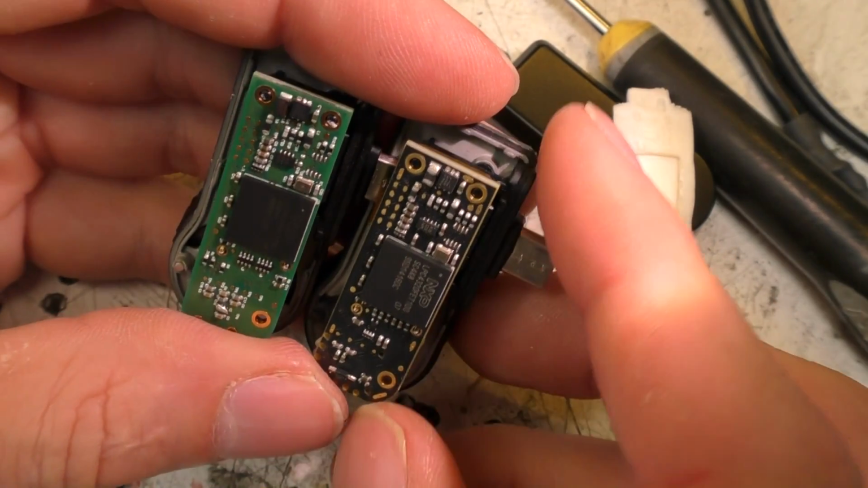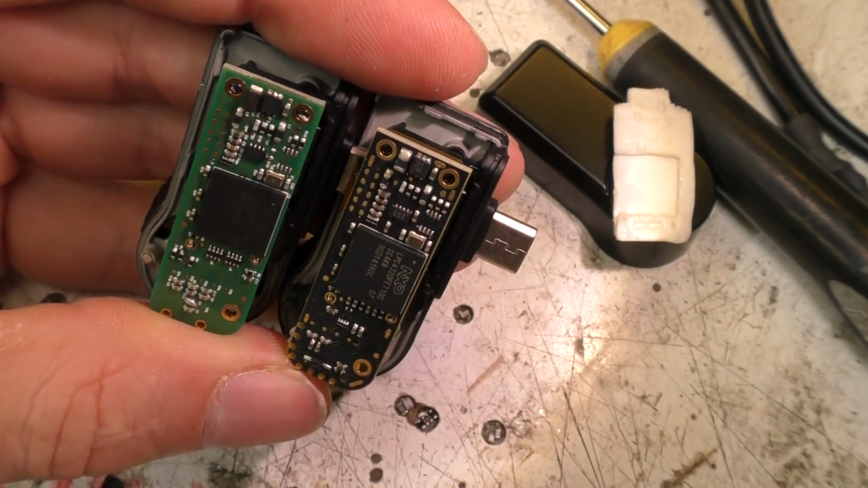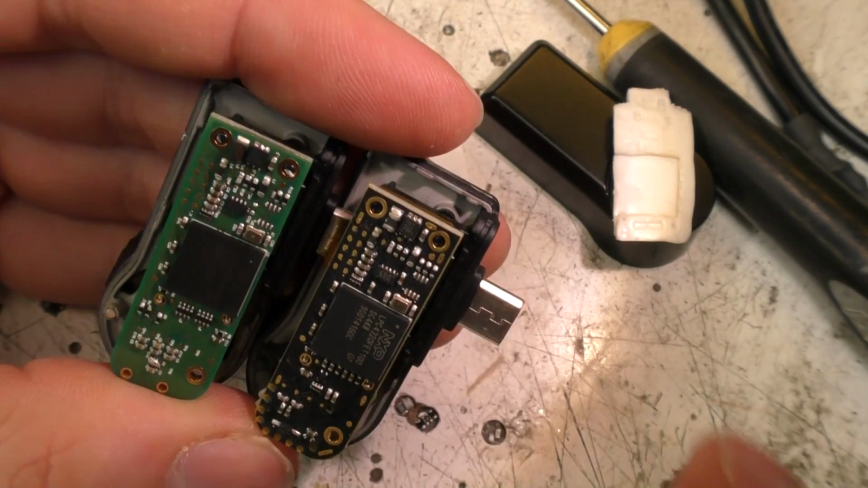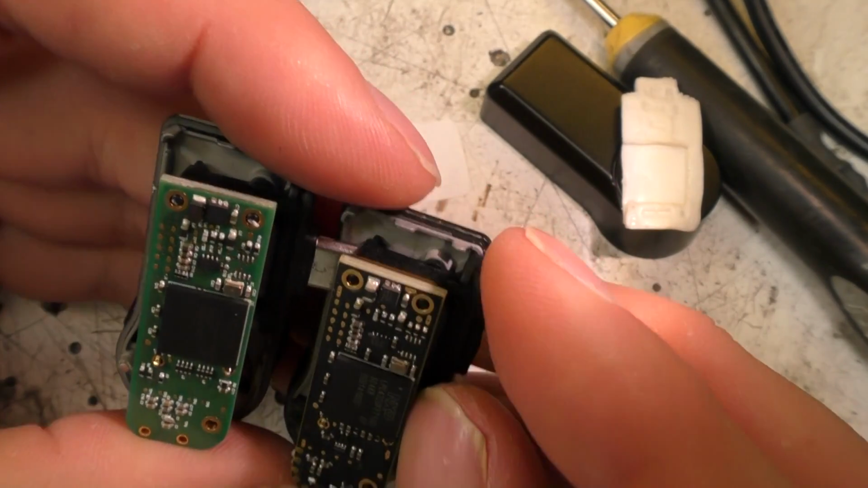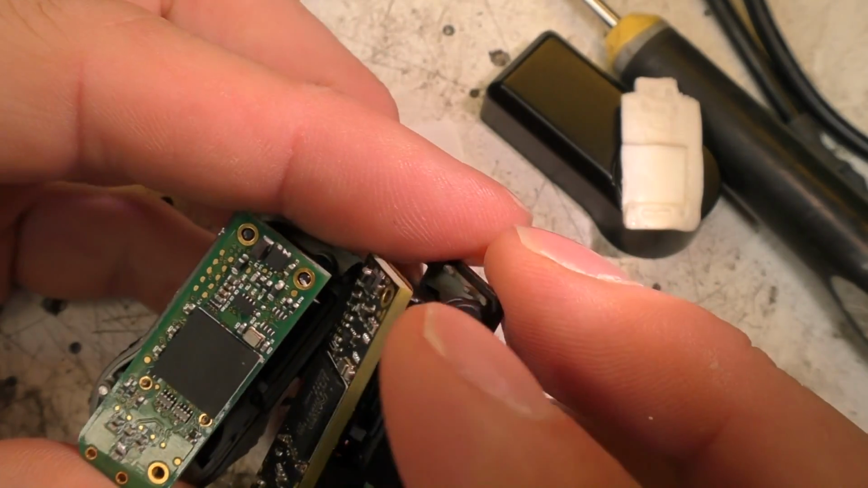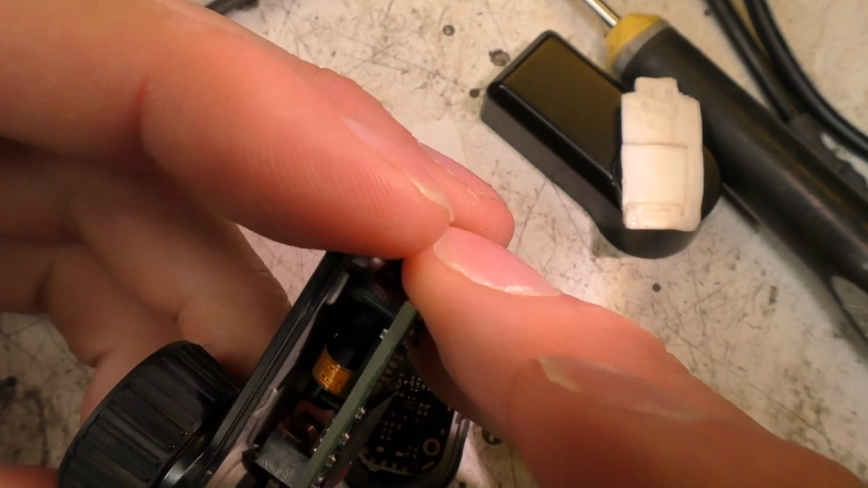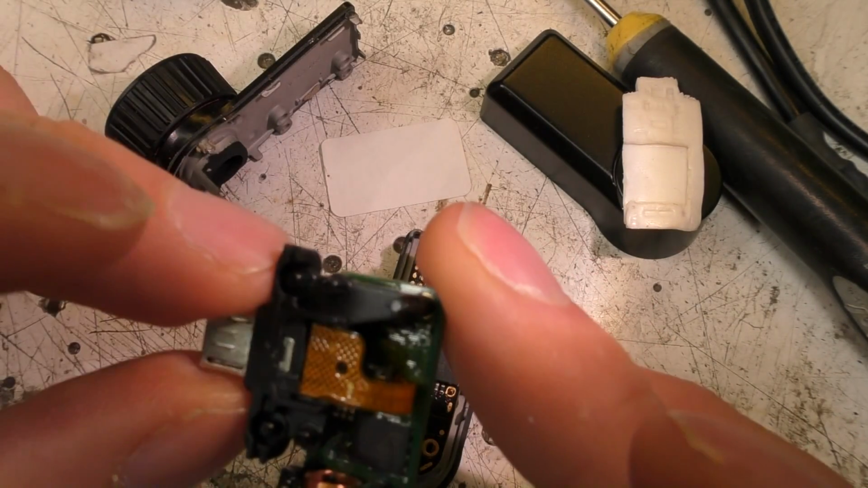And we've got a pretty similar board layout here. There's an unpopulated component here, which is probably for the iPhone version for Apple's evil DRM chip, I would imagine. And then obviously they probably use the same PCB and just a different connector assembly.